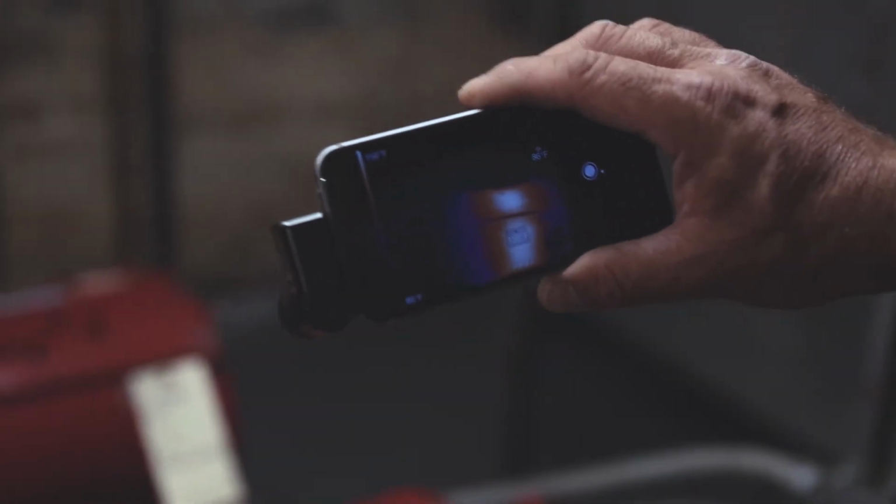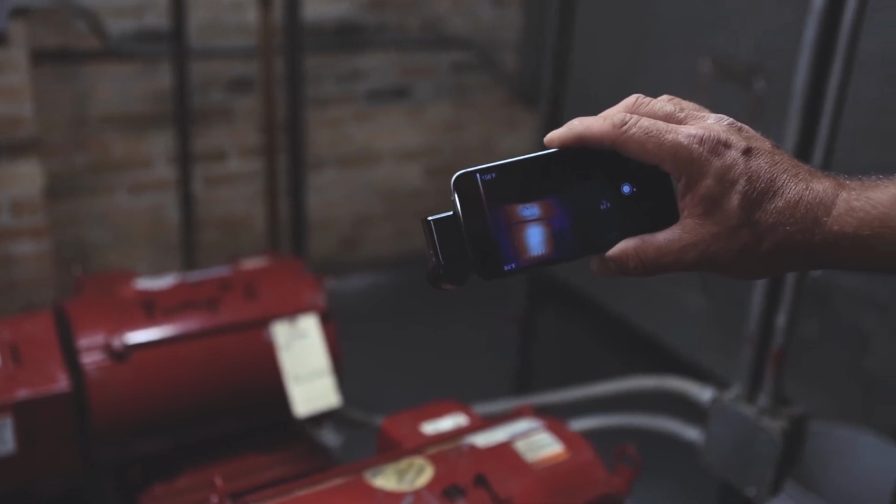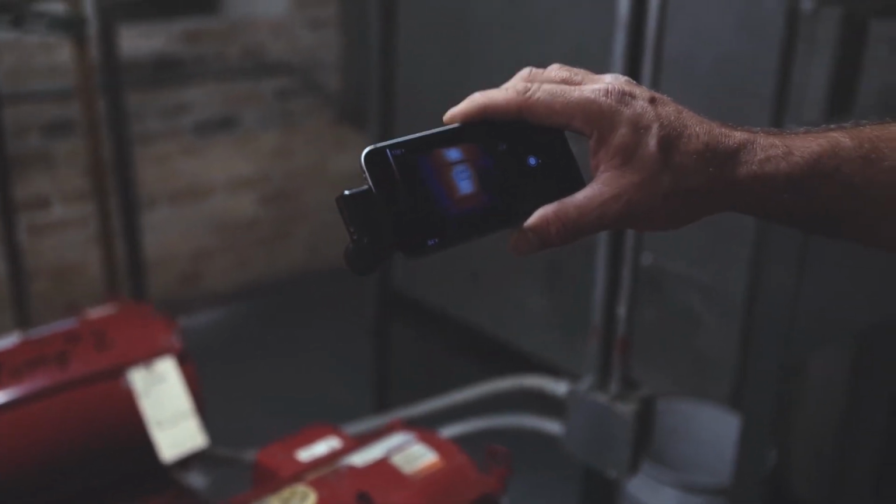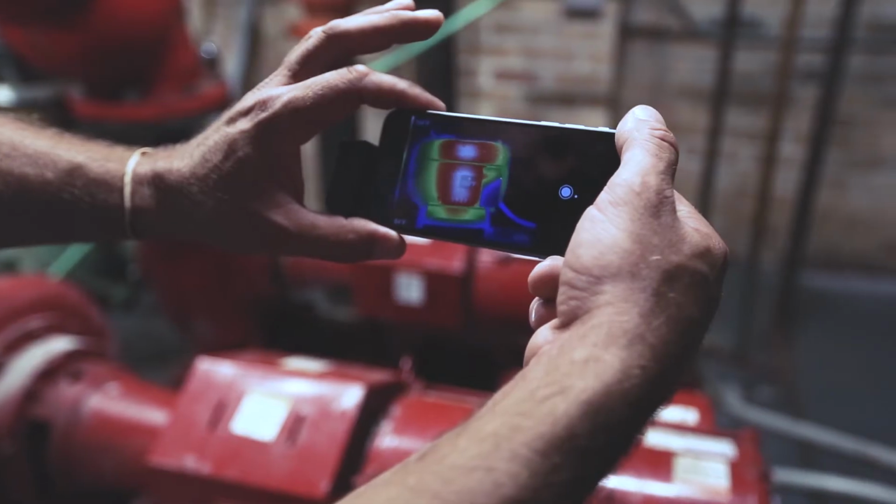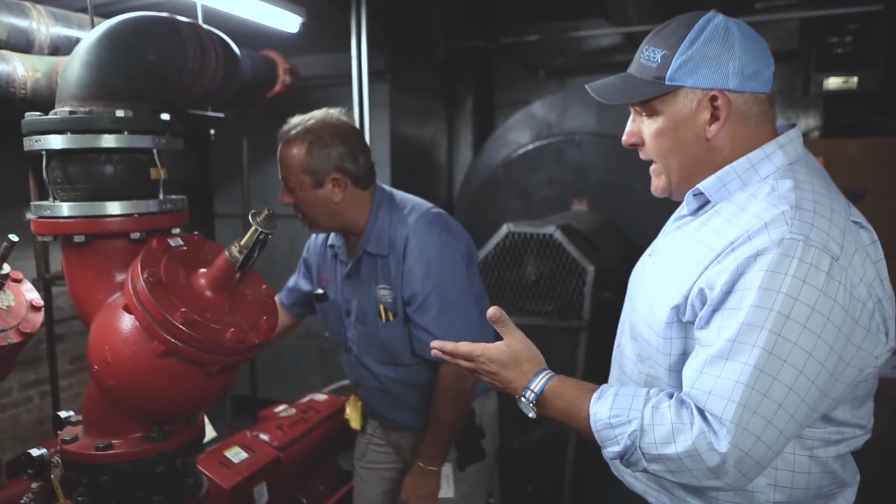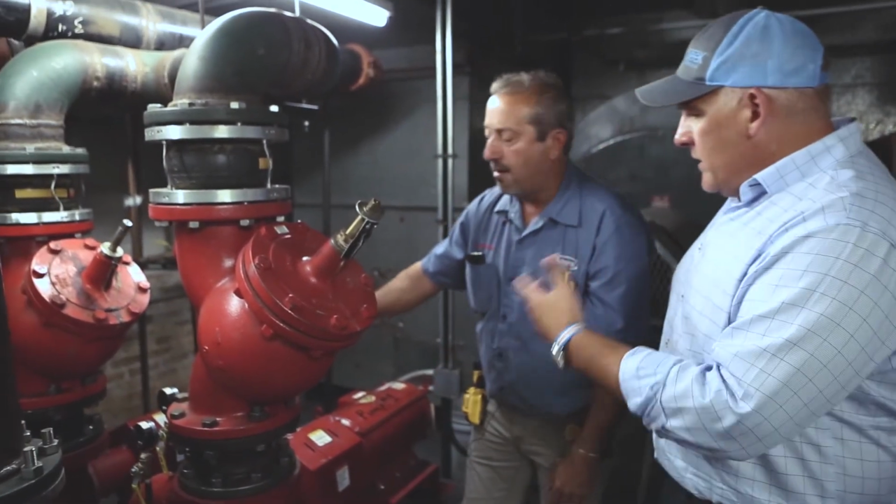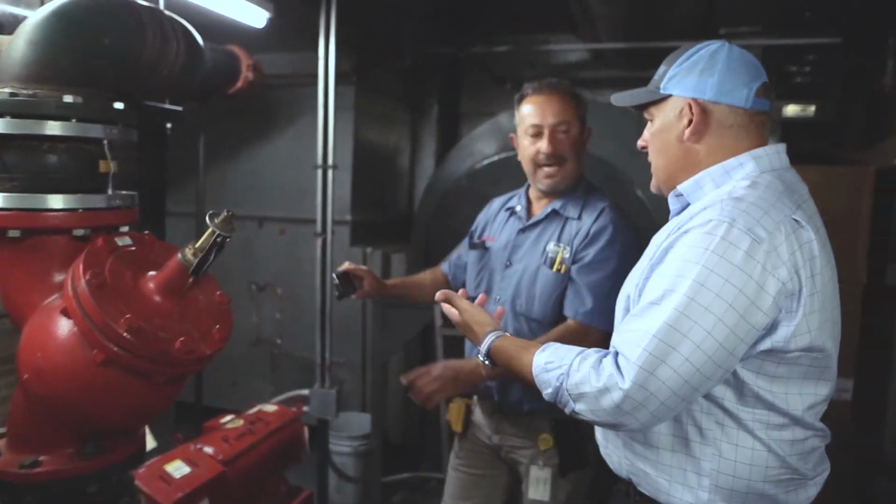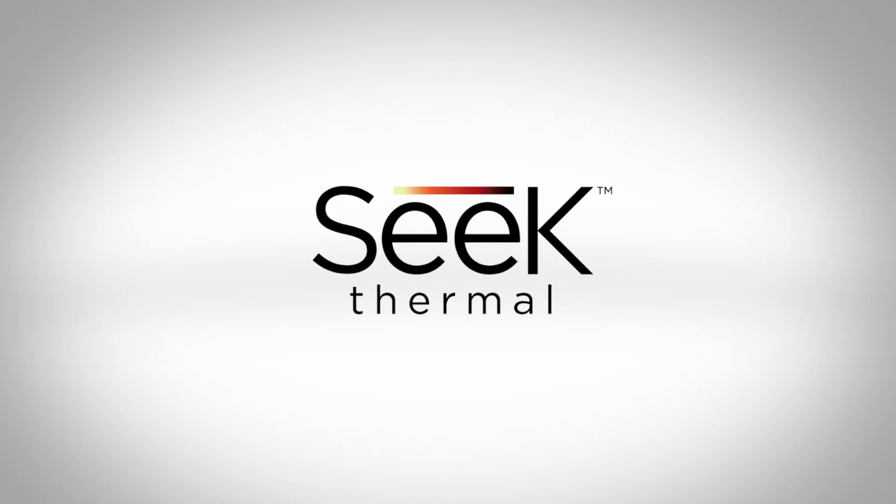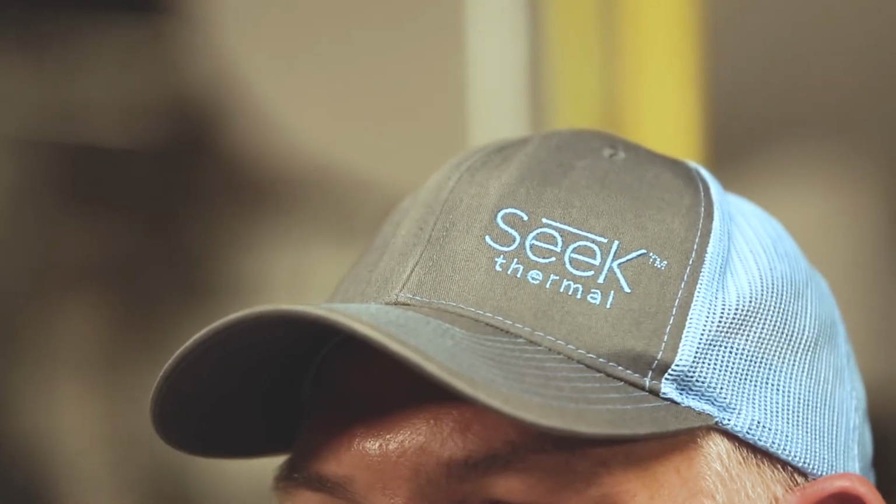It's kind of an even keel there in the center core of the motor where it should be. Gives you actual temperatures. Running 156 degrees. It's on the hot side a little bit. Is it? Okay, so you could see, if that was really hot, or maybe along the shaft somewhere, and you saw it was indicating red, maybe there's an issue. It's not aligned. Okay. Absolutely.